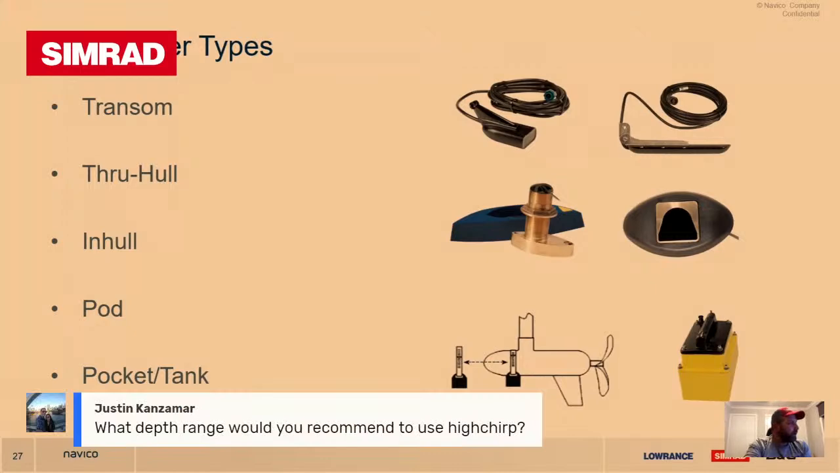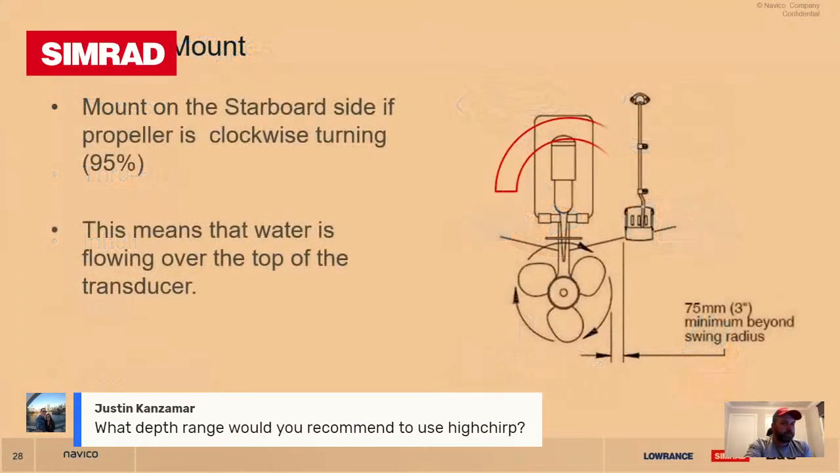Over to the next slide. Just a very quick question there from Justin, mate, about depths for using high chirp. What depth range would you recommend for high chirp?